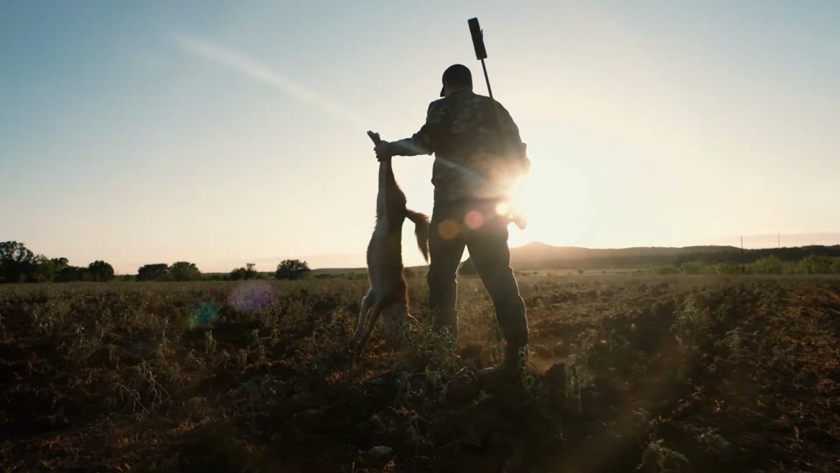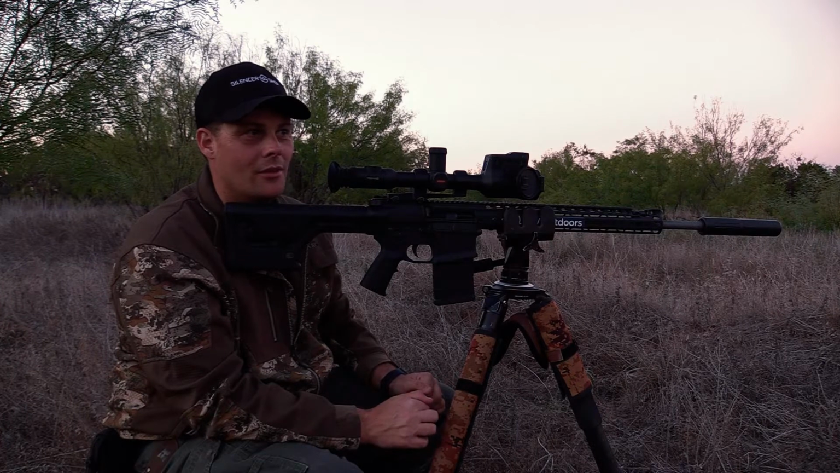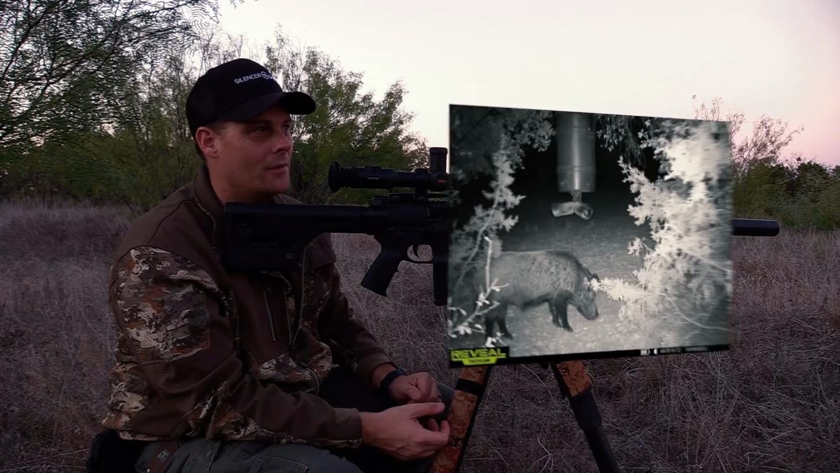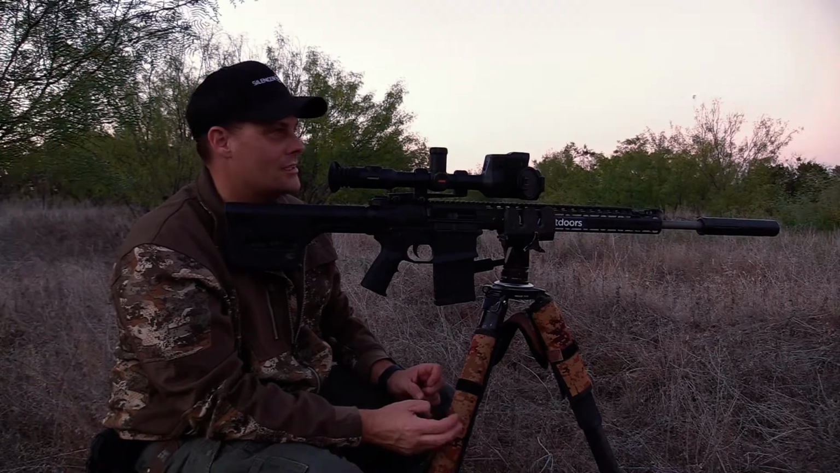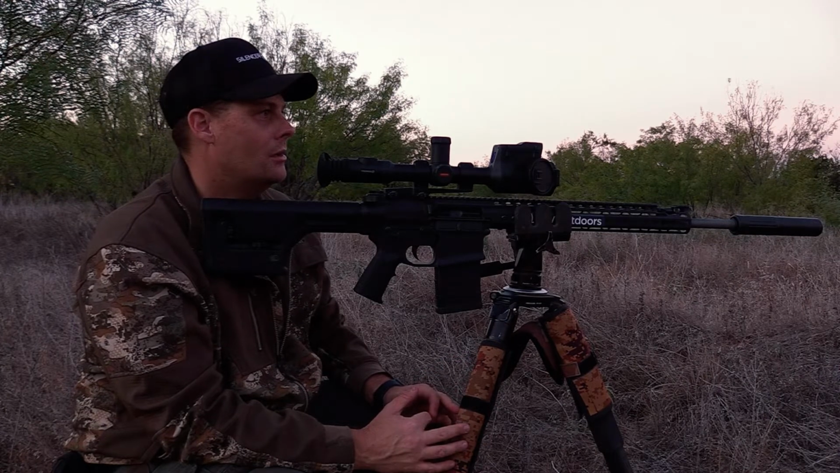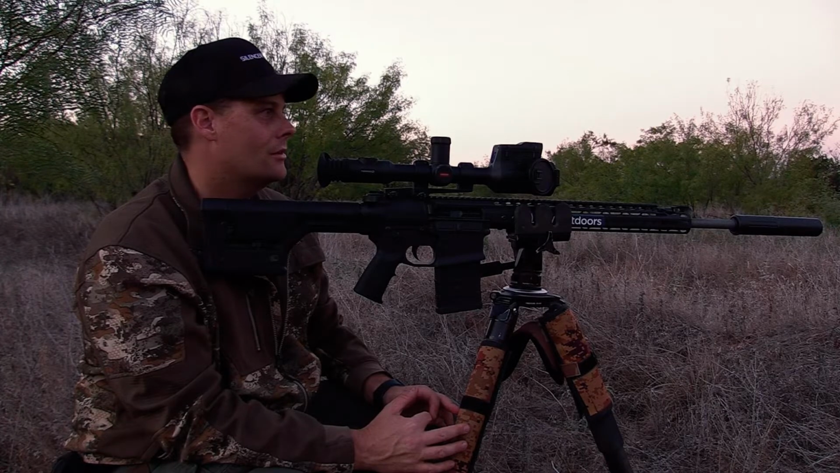Well, while we were out hunting predators, I actually got a call from the landowner, and he had a special request for us. I got a text message today from the ranch owner here, and he sent me a picture on this trail camera. And he said, please kill this sorry sucker. He's eating all my protein and running off all my deer. Hopefully he shows up. He was here all night last night. It's just real thick. It's gonna be hard to get footage. But we're gonna try to help him out. These coyotes don't run us off first.